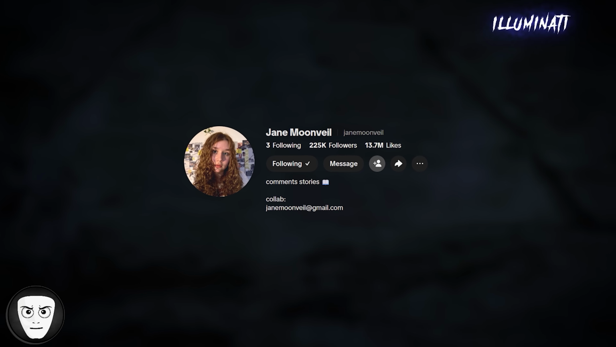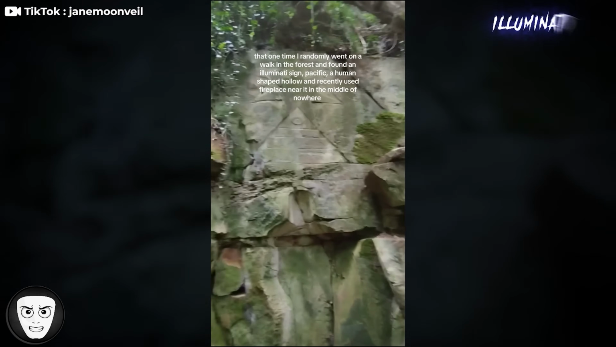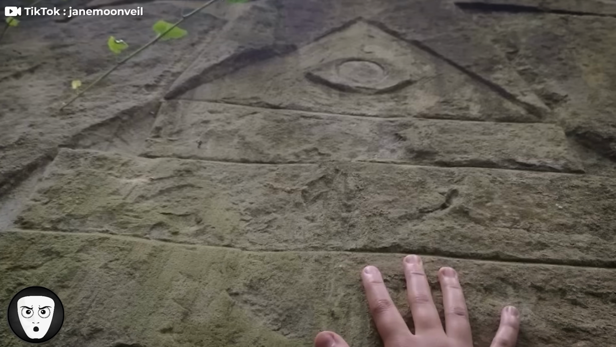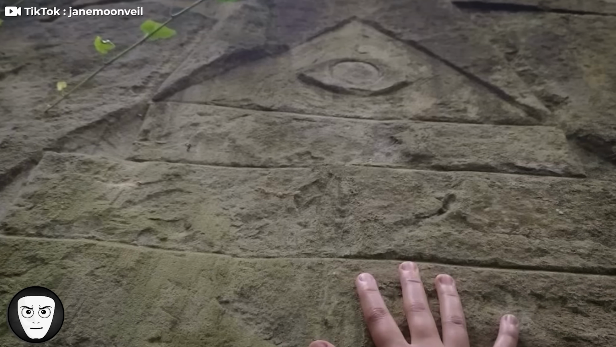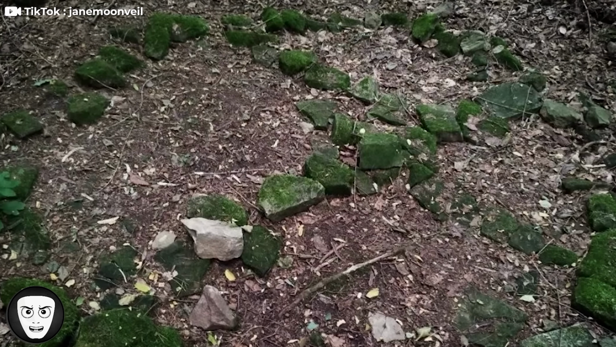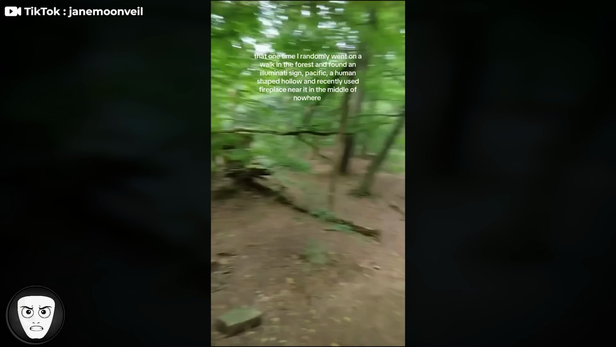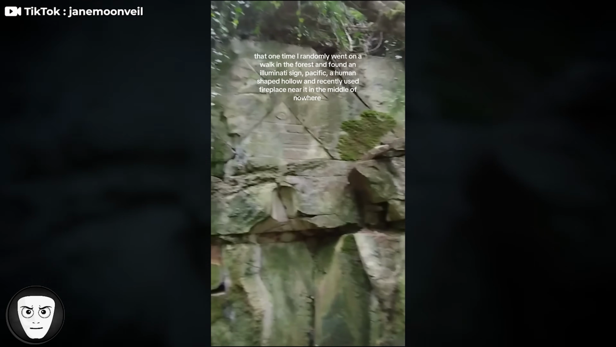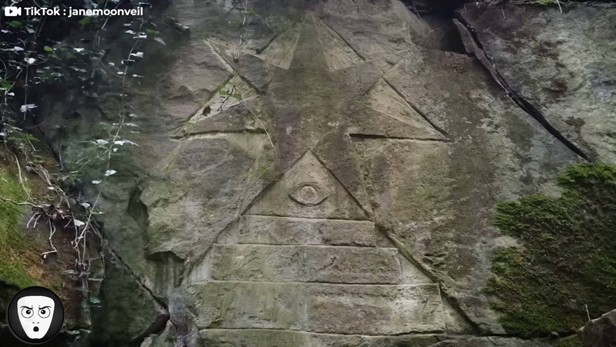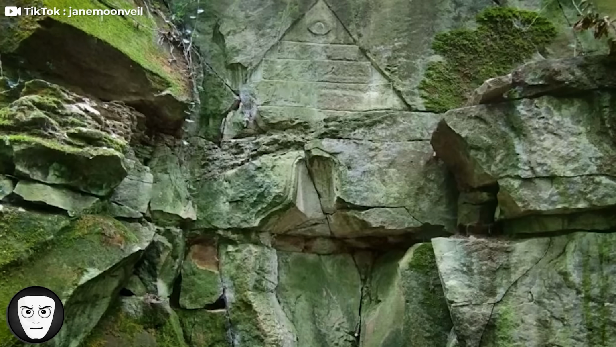TikTok user Jane Moonville was walking in a forest in Germany, where she found creepy markings and structures deep in the woods. In the clip, she shows what looks like an Illuminati symbol carved on the wall, along with a human-shaped hollow in the terrain and a recently used fire pit nearby. The area appears isolated, with no clear signs of a campsite or people around. Later in her walk, she also claims to have found a weird journal, but forgot to take pictures. Something really creepy must have happened there.